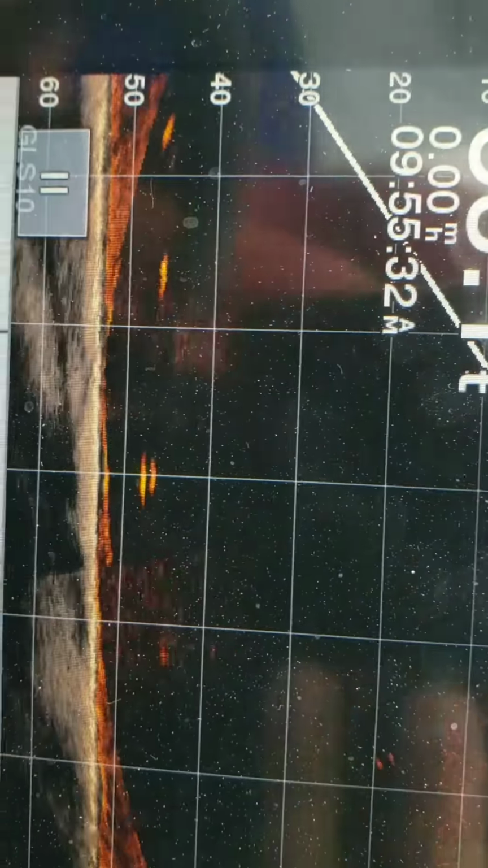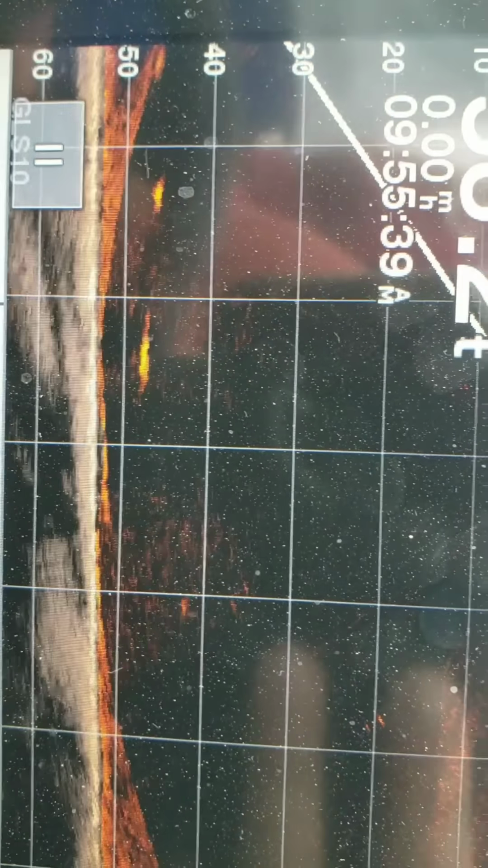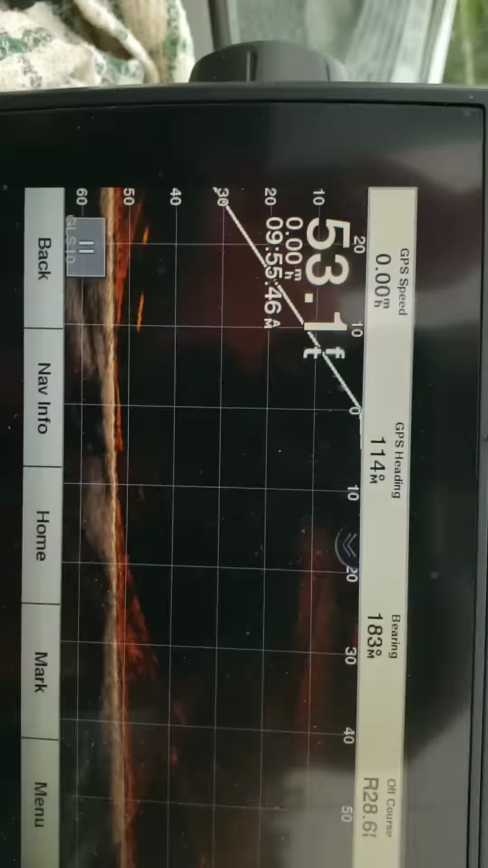And let's see what happens. Lots of lake trout in the area. Put yours all the way down, Christian. And they're leaving the screen right now.